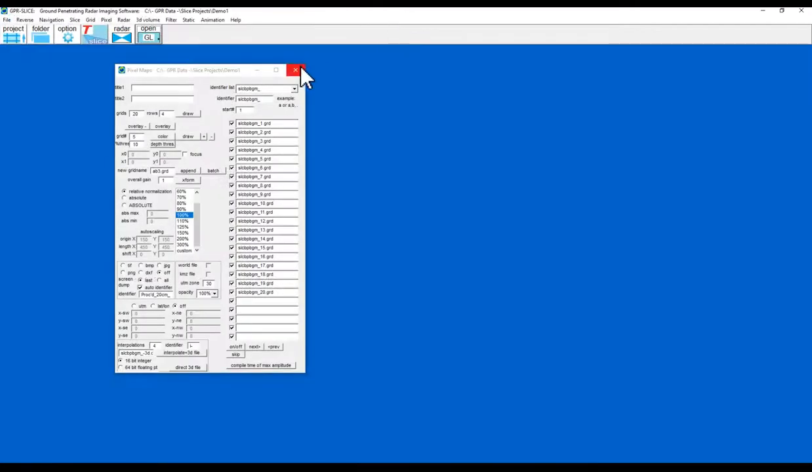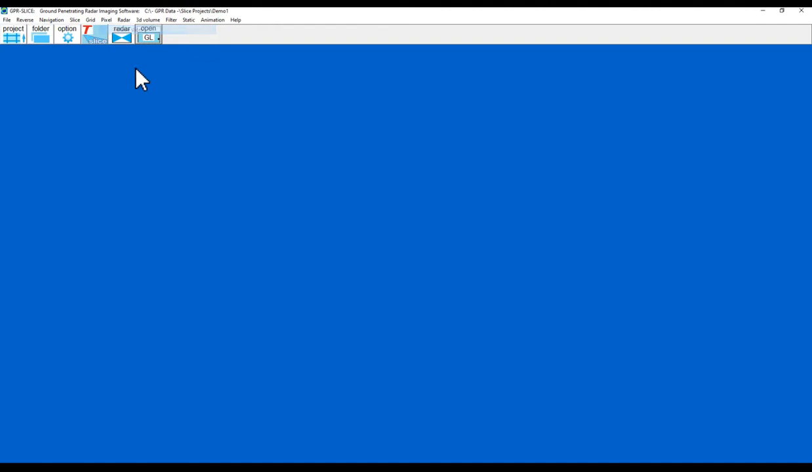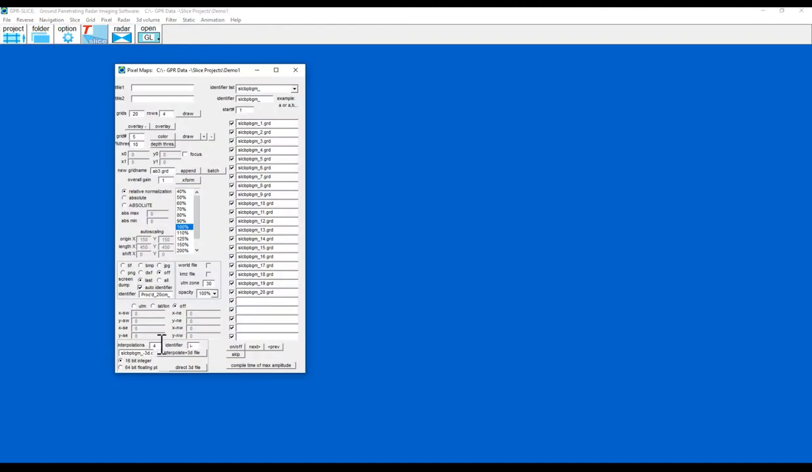Okay, close those down. I'm now going to make my volume. So pixel menu, 2D time slices, and just come down here.